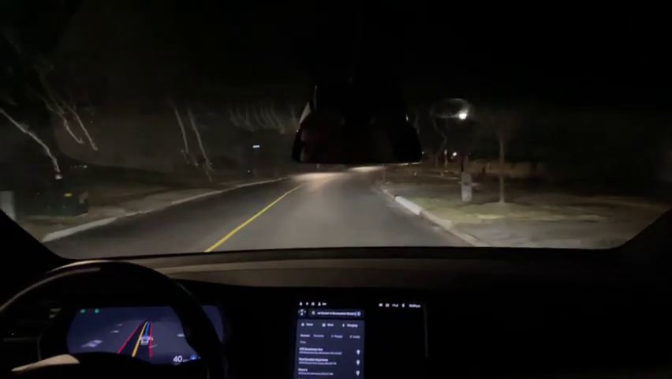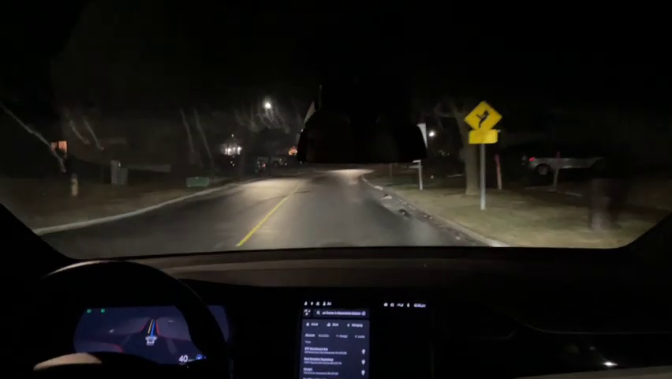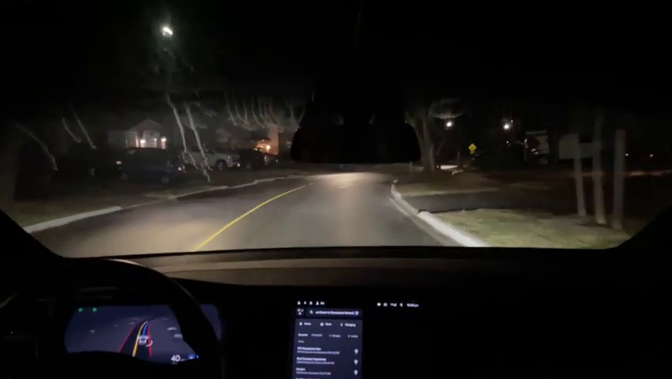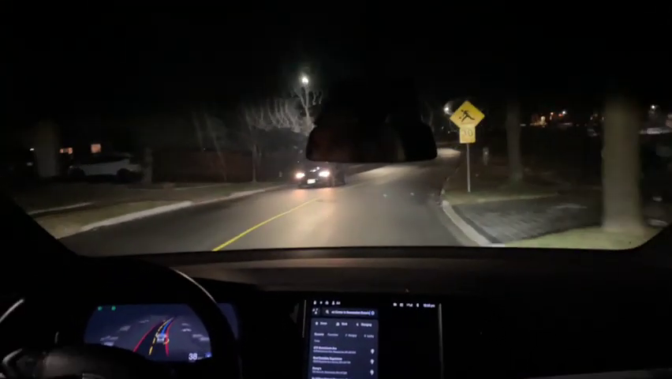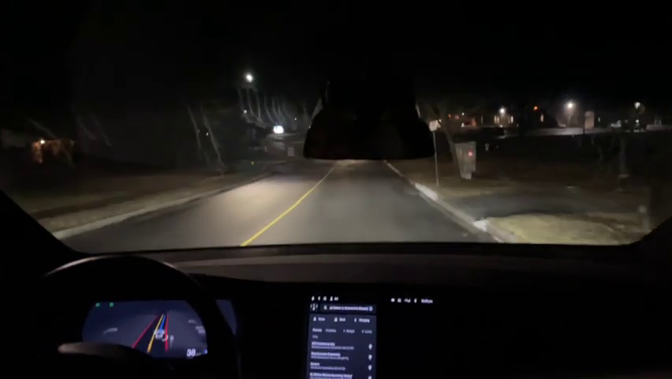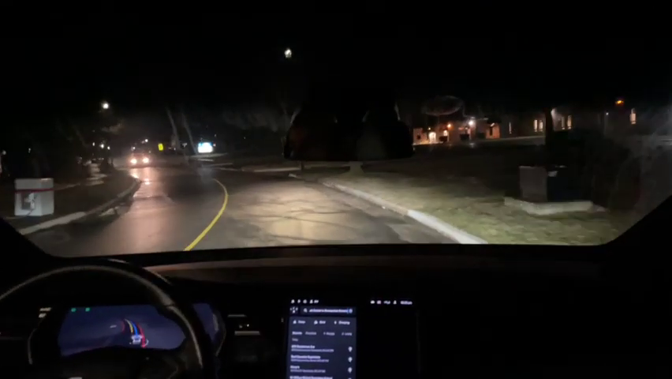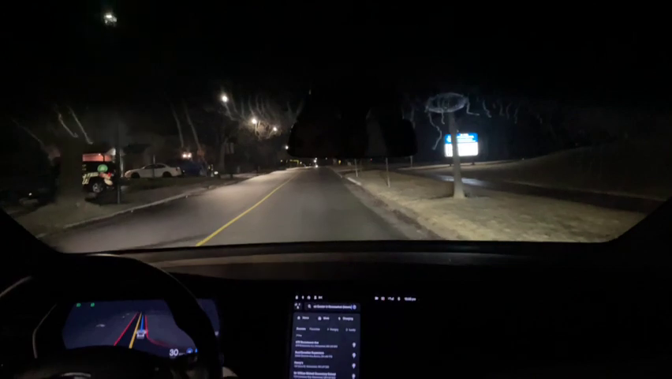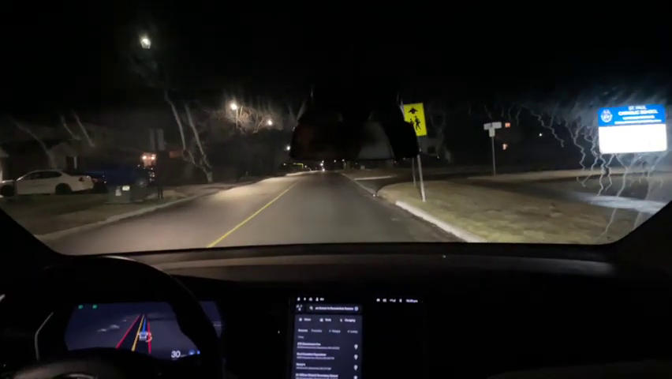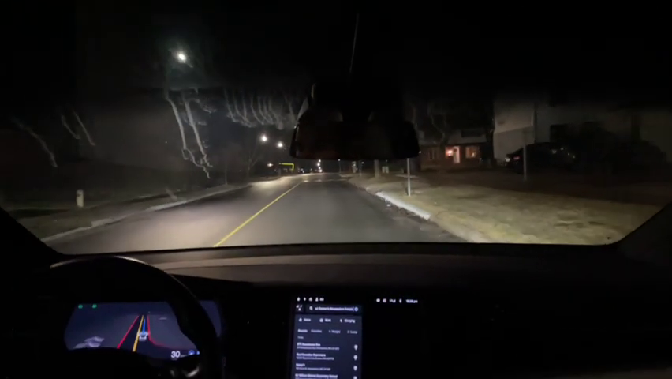Now, it's going the speed limit here. I don't know, maybe I've been driving so long trying to work on my safety score that, you know, to me this seems fast. But maybe other people would think this is pretty slow. I don't know. It's a windy road in the middle of the night. That's handling it well. It's dropped to 30 here, probably because it's a school zone. Does a really good job of just obeying the posted speed limits.